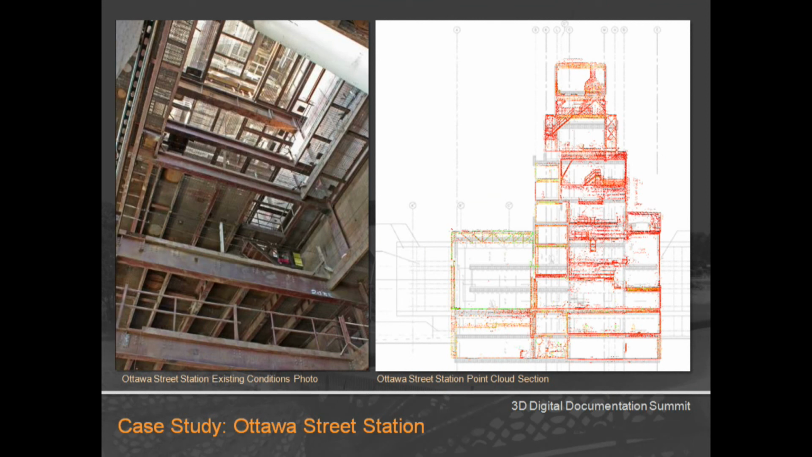The existing building was a really large open volume, and some of the spaces were up to 9 stories tall, and they were riddled with steel grating and catwalks, so it wasn't a really nice area to walk around in and hand measure. It was too dangerous, and it was really inaccessible by hand.